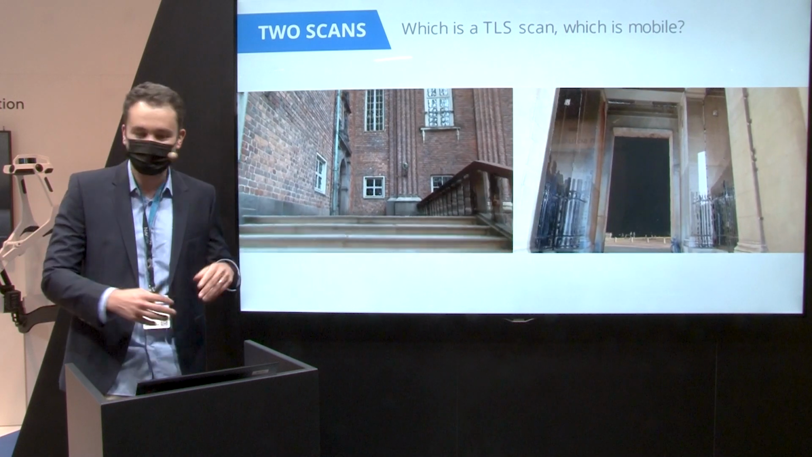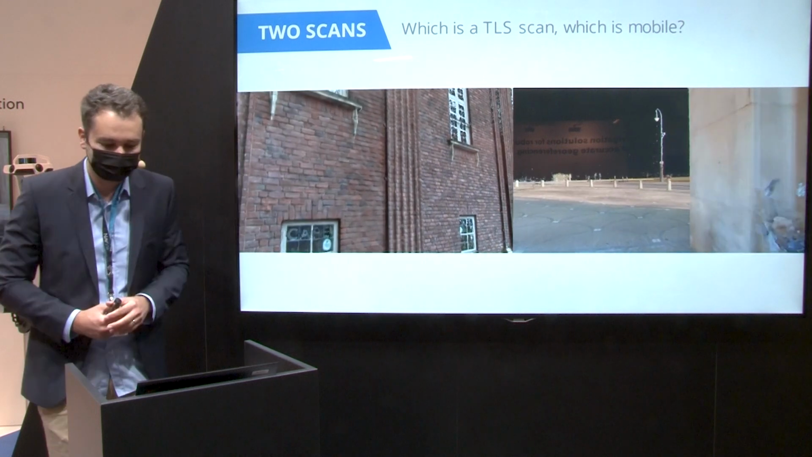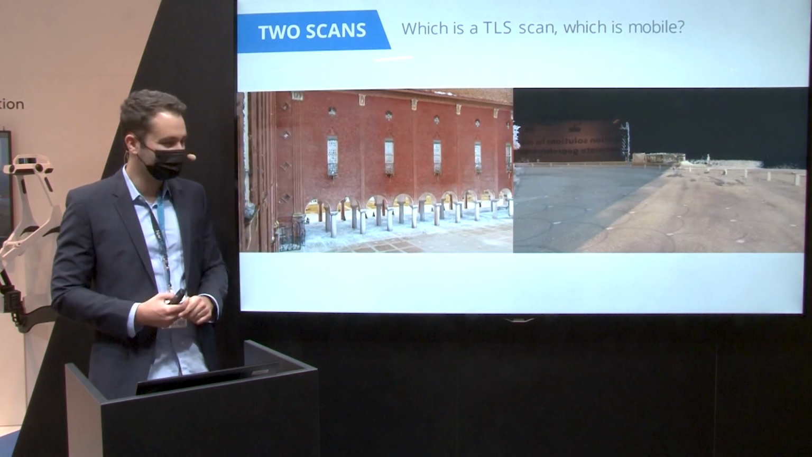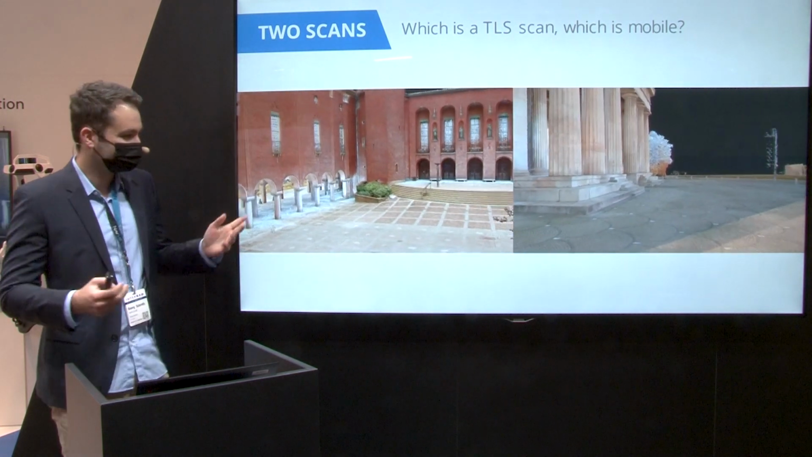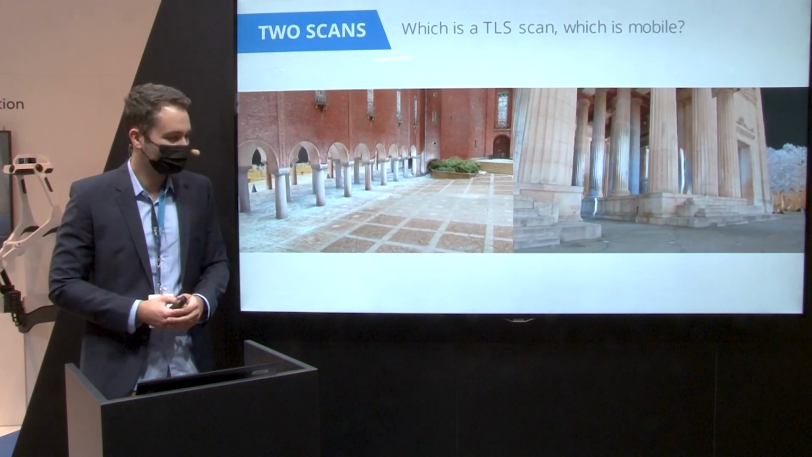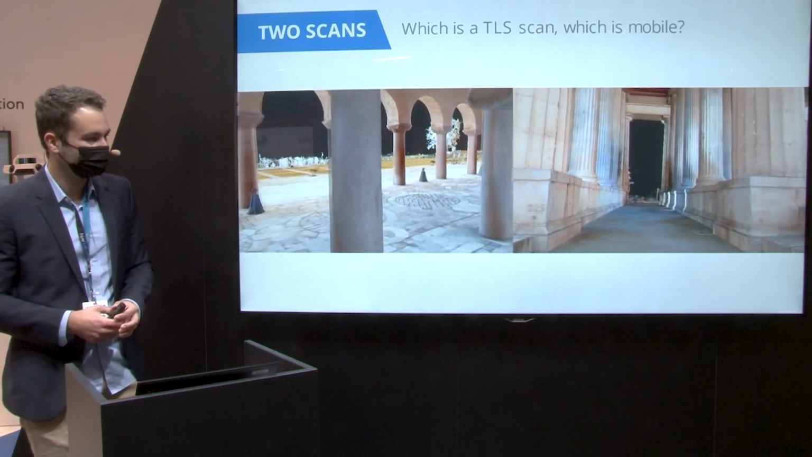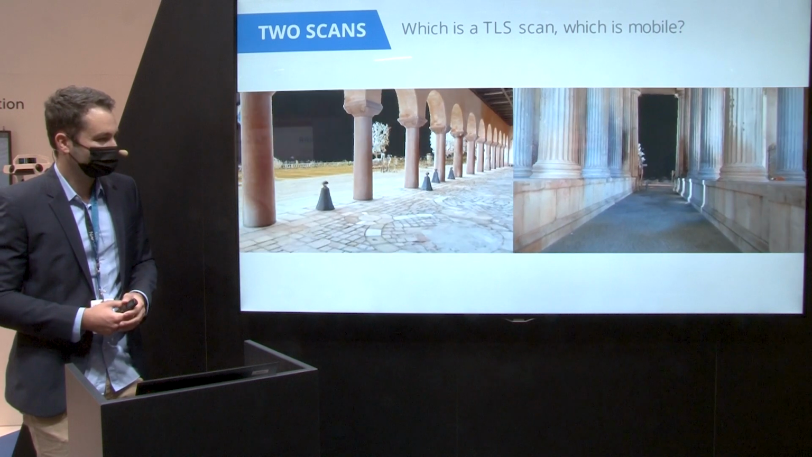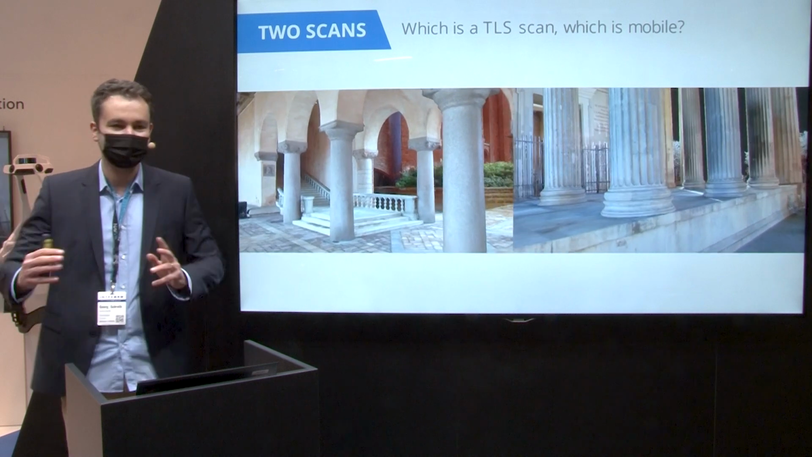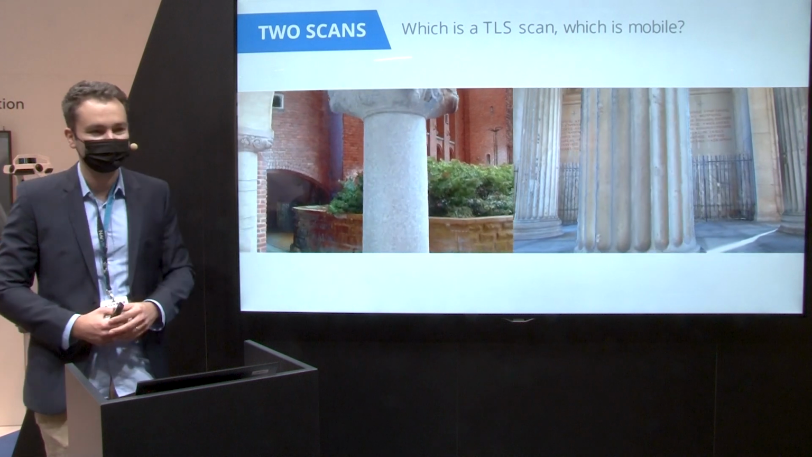I hope at least that you cannot see circles or anything typical for a terrestrial laser scanning system on the ground, but that you can see the difference. Let's see if you can. Two very nice scans, one in Stockholm, the other in Munich, Königsplatz. As you look at these details, maybe you already have an idea. So maybe I can already start asking, and please dare to raise your hand. There's nothing you can do wrong here. So who thinks that on the left side this is a mobile scan?